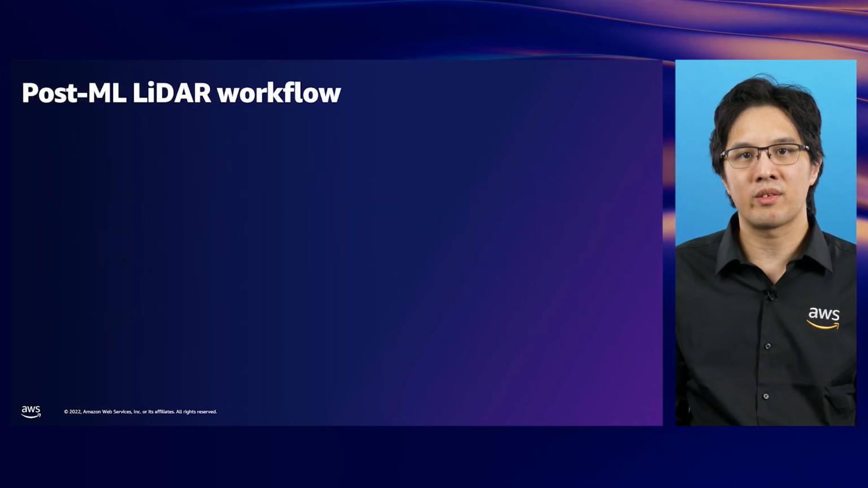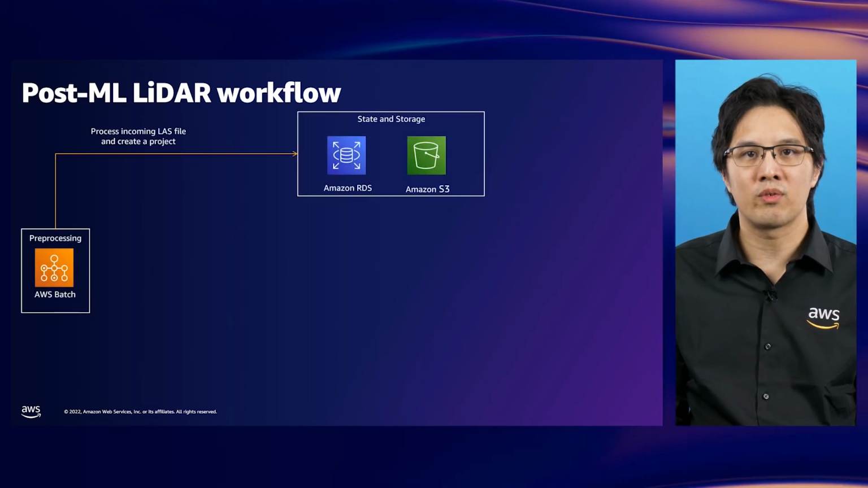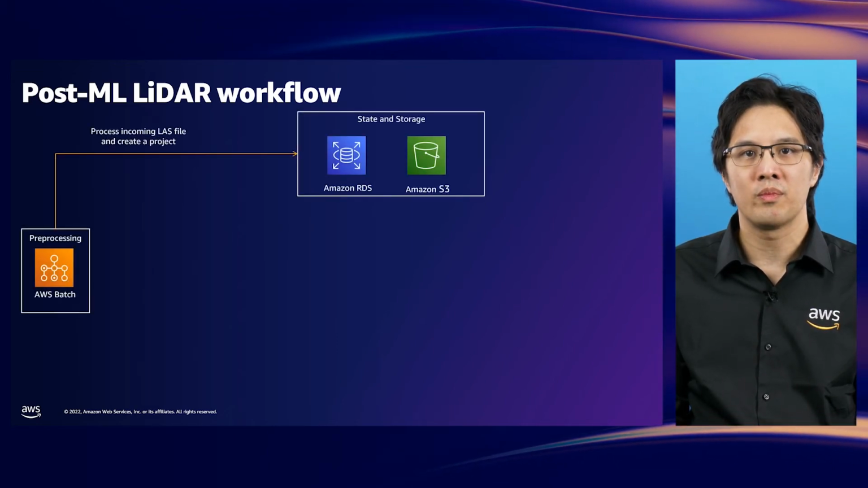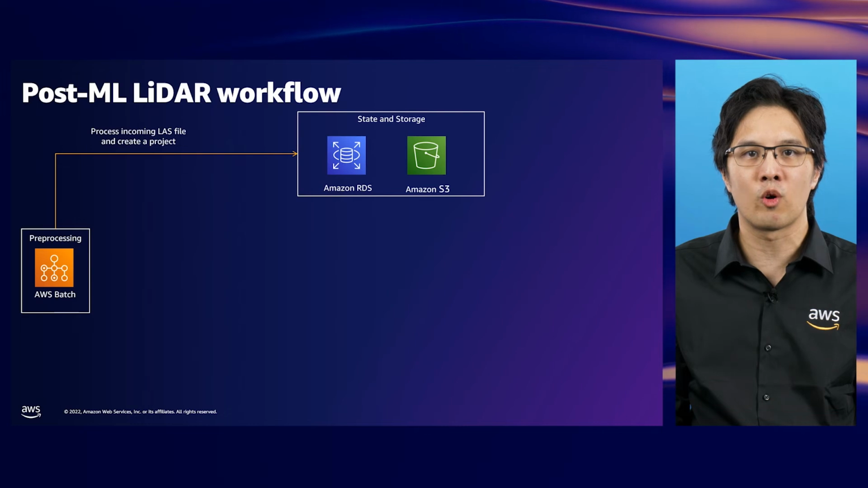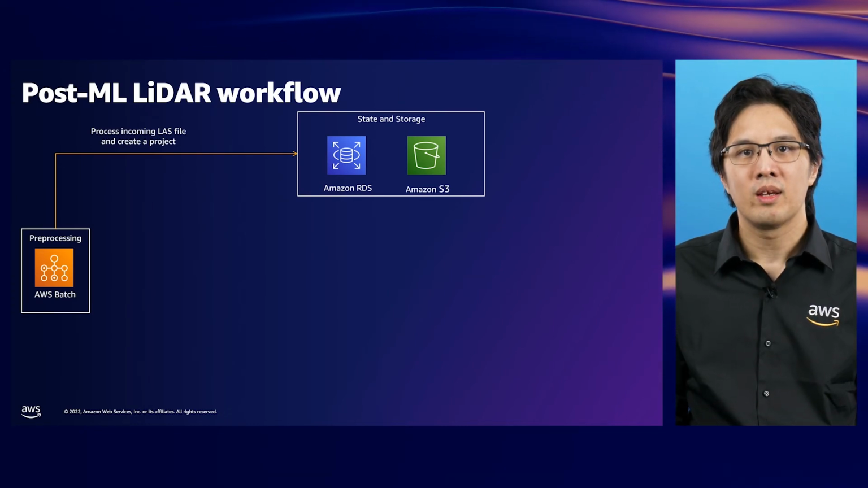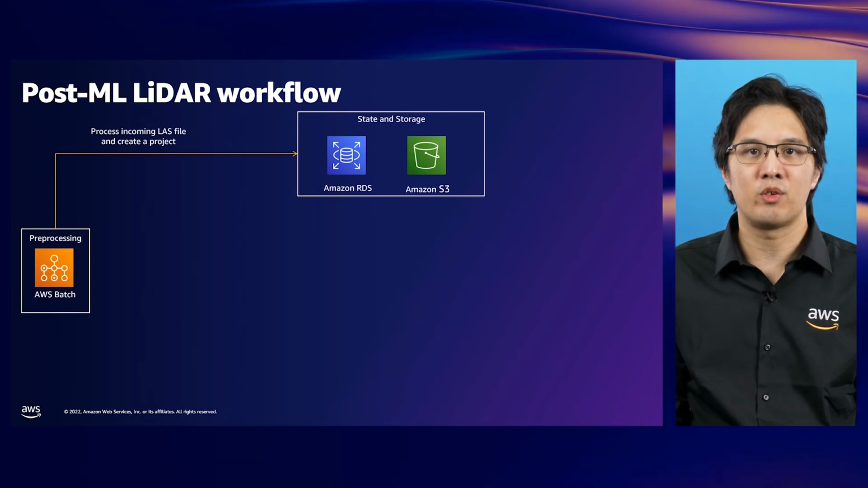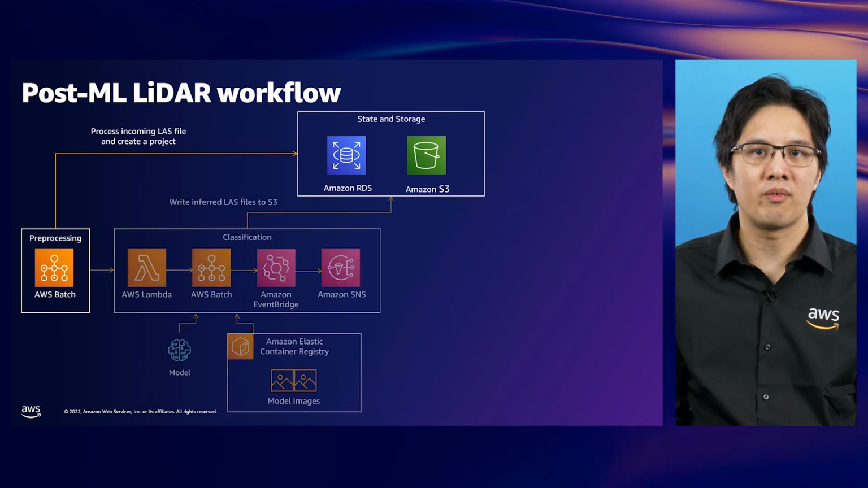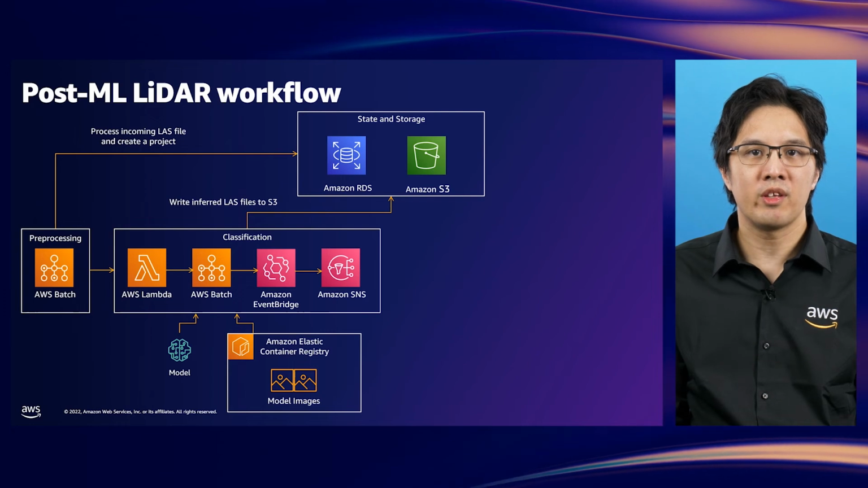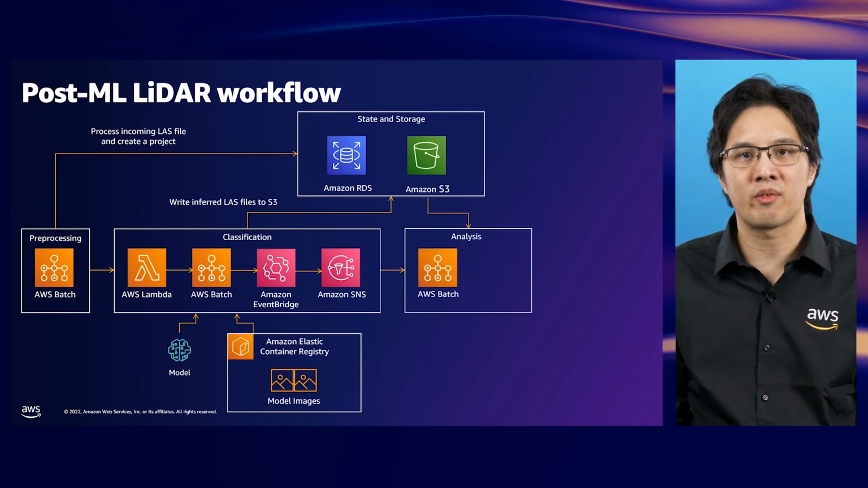Tying back together to the existing workflow, Geometric AI's classification and analysis workflow starts with a LiDAR pre-processing job to split and catalog the incoming raw point cloud data from aerial and ground vehicle scans. The metadata is recorded in an Amazon RDS database, with the LAS file saved into Amazon S3. However, the GIS cleaning process is dropped from the pre-processing process and replaced with the machine learning classification process.